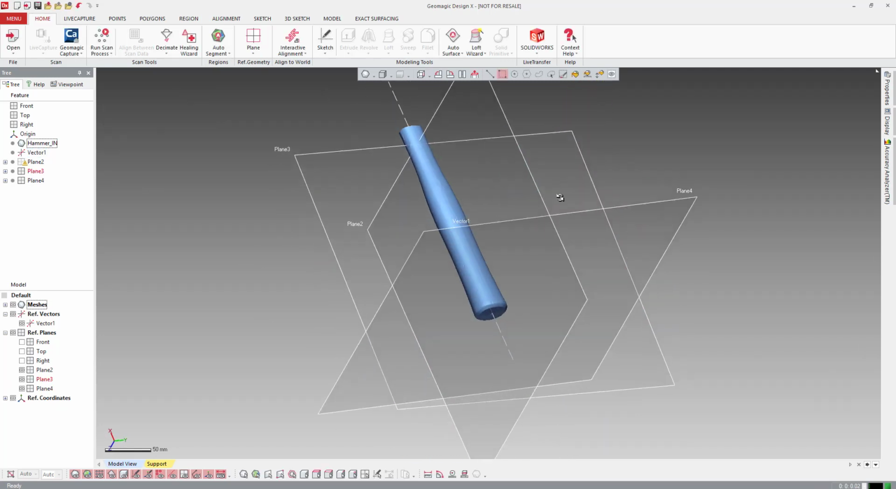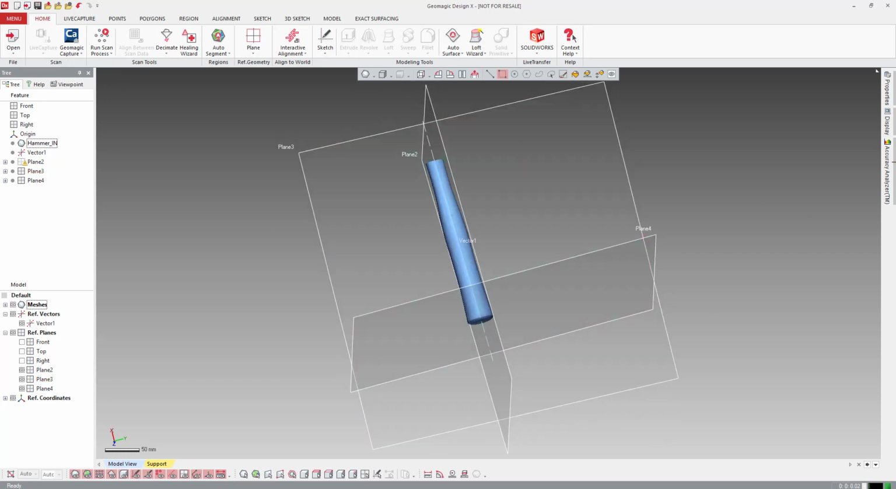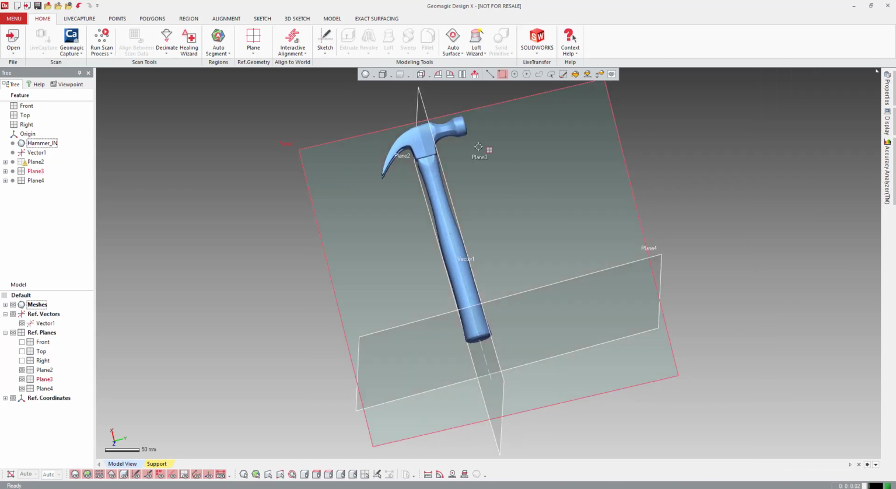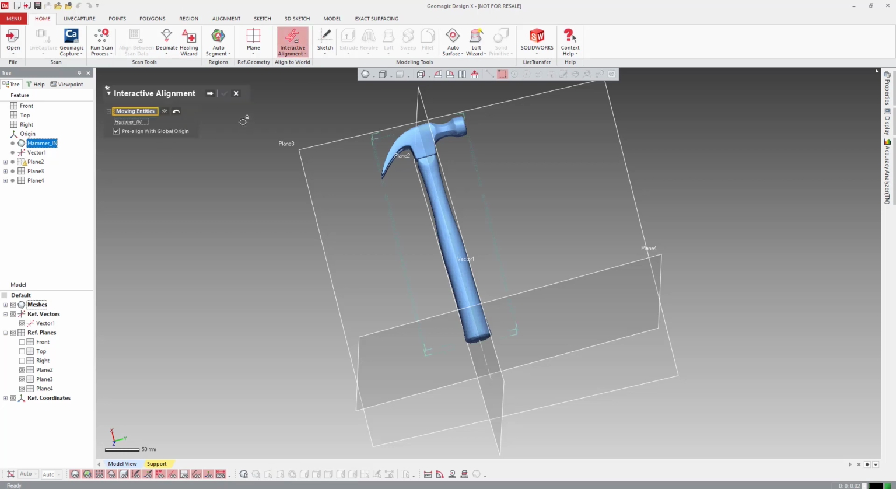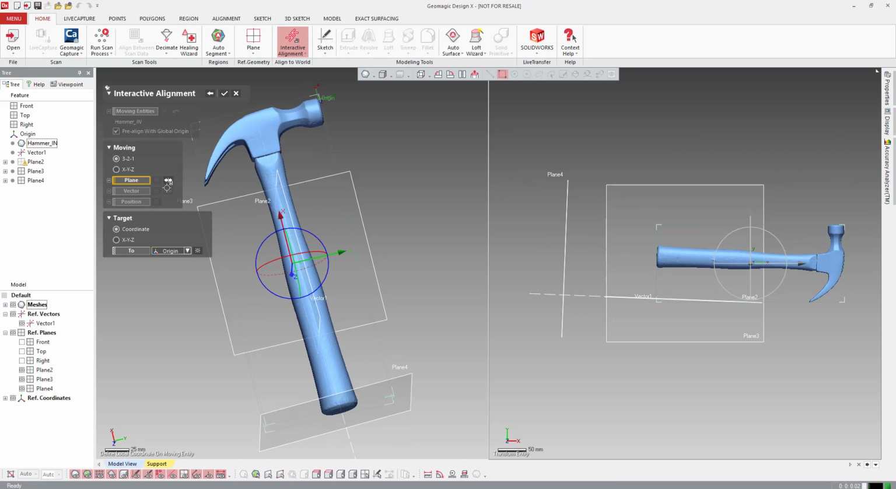So that looks good. Now that we have all of these guys lined up here, if I want to, I can come back over here and turn off our view clip. And then let's align this thing. So I'm actually just going to hit interactive alignment. Yeah, we can pre-align with global origin if we want to.